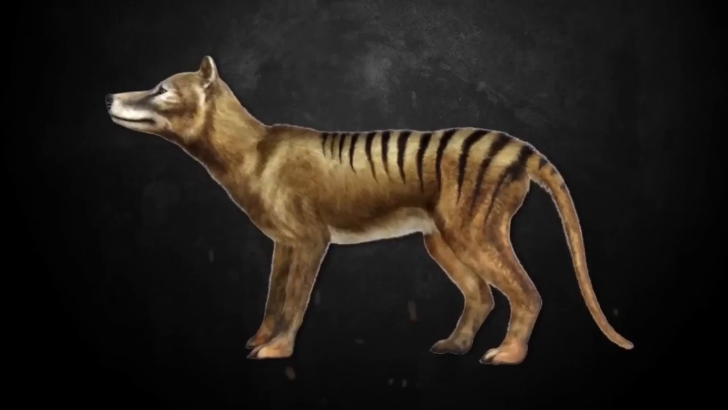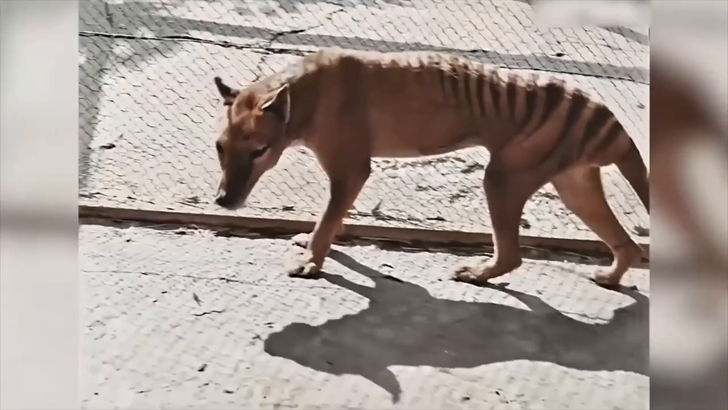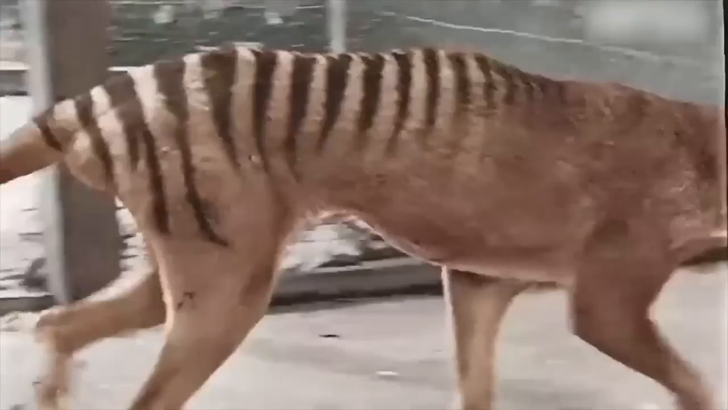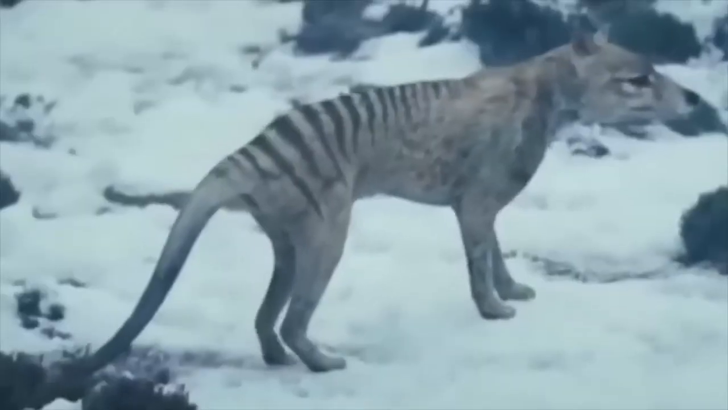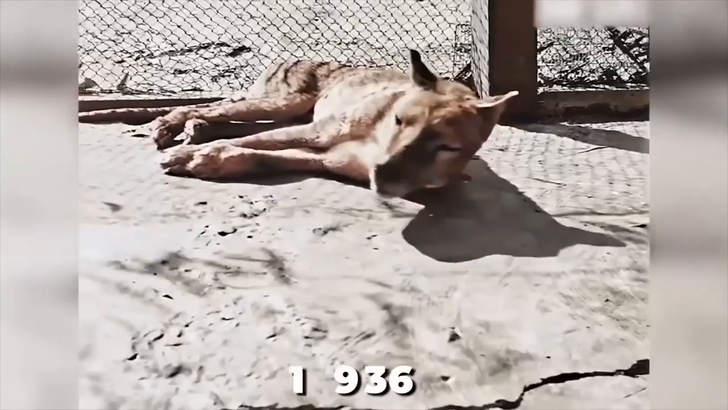Tasmanian tigers, which resemble a hybrid between tigers and wild dogs, were found all throughout Australia and Tasmania before going extinct. The most bizarre part about this is that people continue to spot and photograph these tigers despite the fact they were declared extinct in 1936.